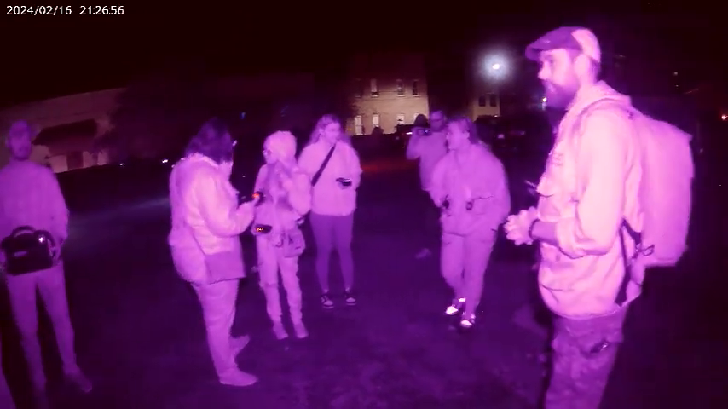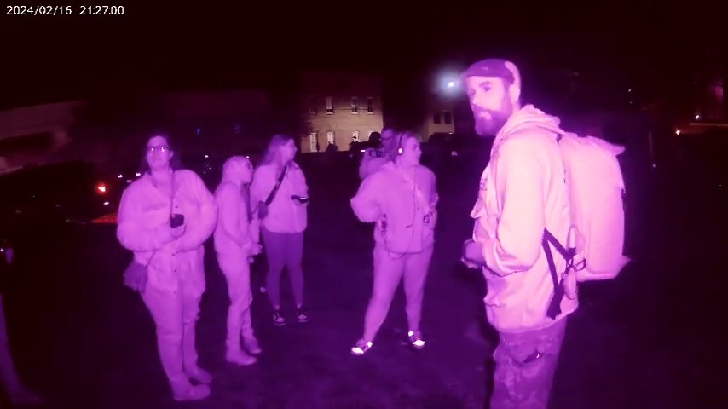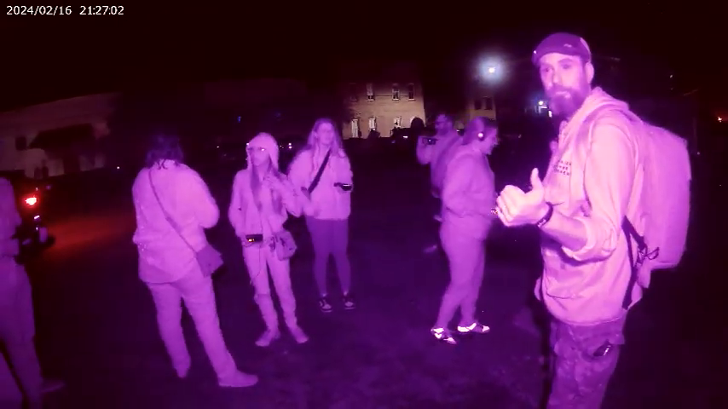All right, so the only exit for vehicles and entrance is where we came in. Keep that in mind as well. All right, everybody spread out. Did you figure out how to unmute that thing? Okay, so go ahead and get unmuted. Maddie and Erin, you guys are going to stay with me for just a minute.